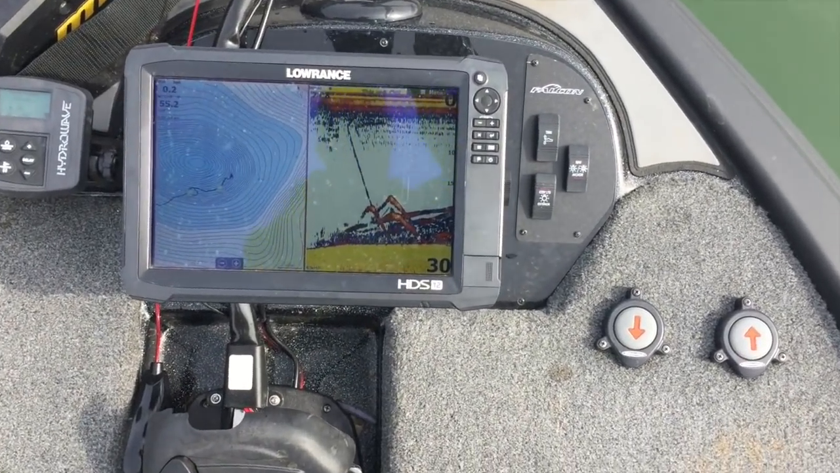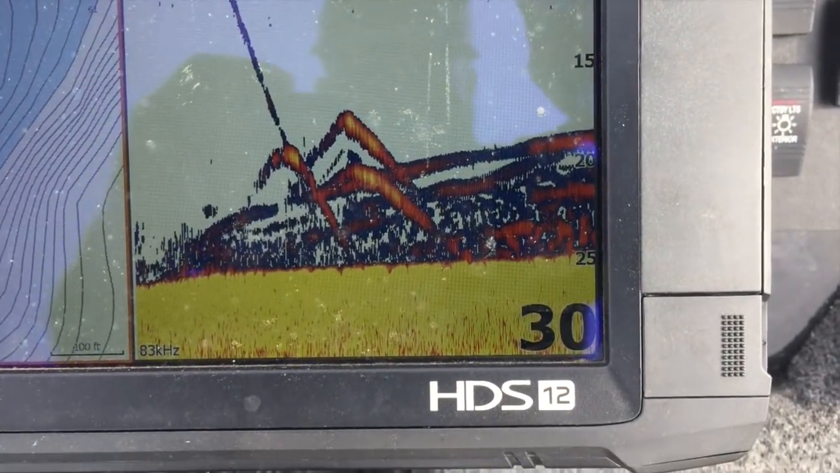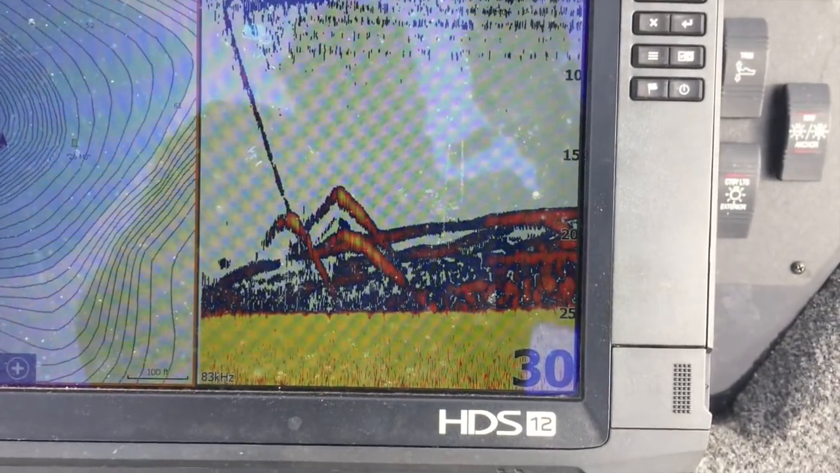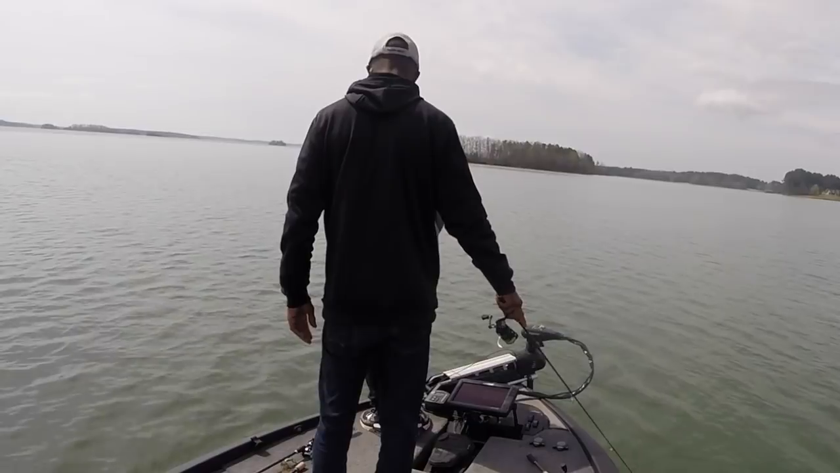Got one? No, but it looks like, oh yeah. That is a fish. Yeah. Click on it. You might catch that one. Just shake it. Got him. You got a big one.